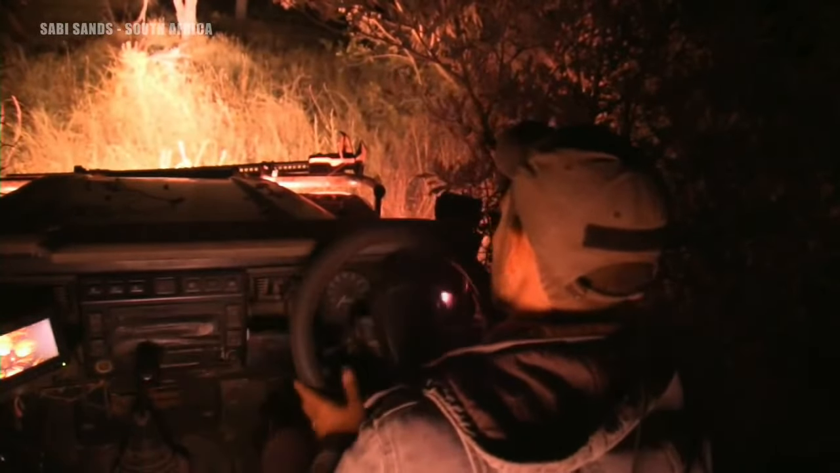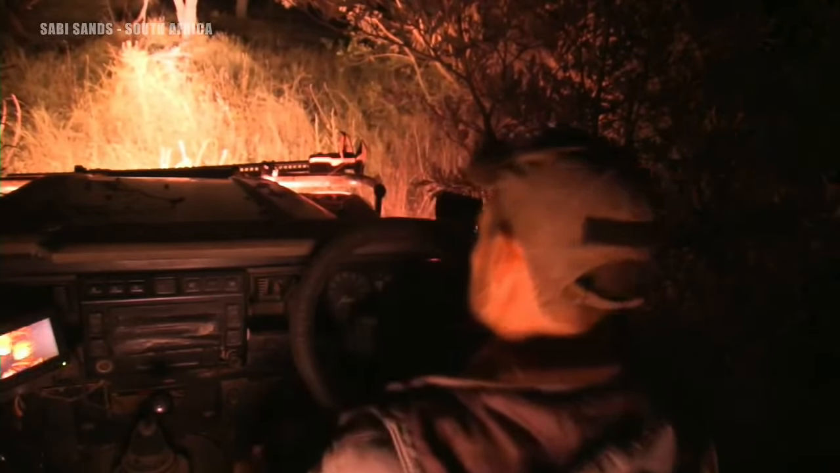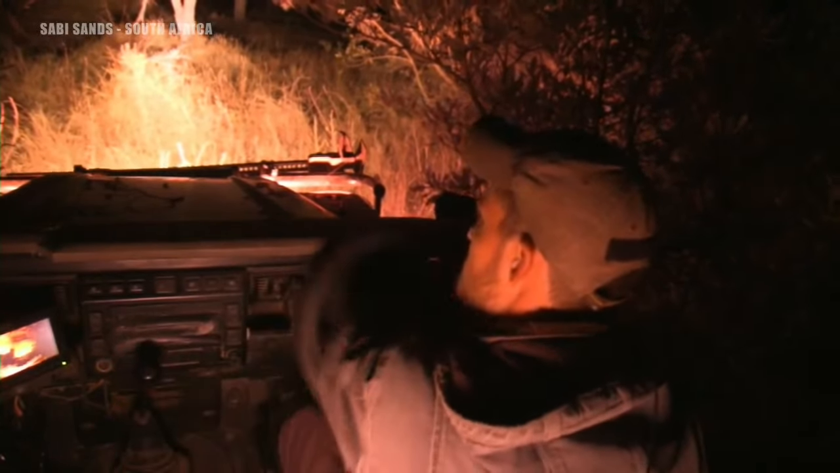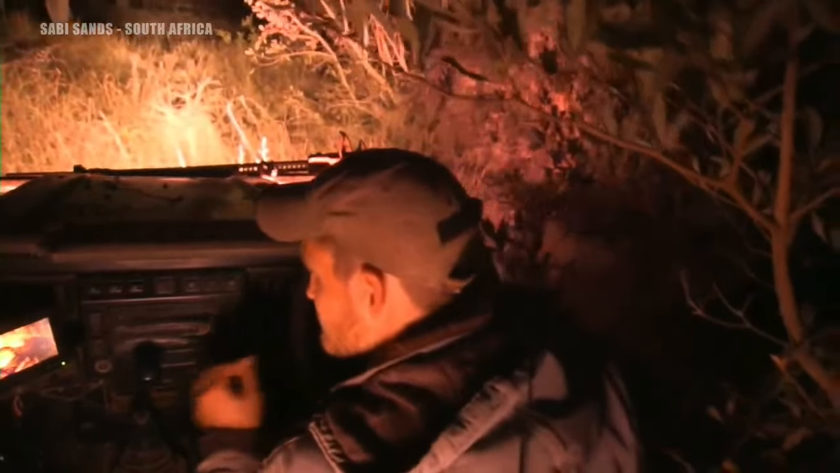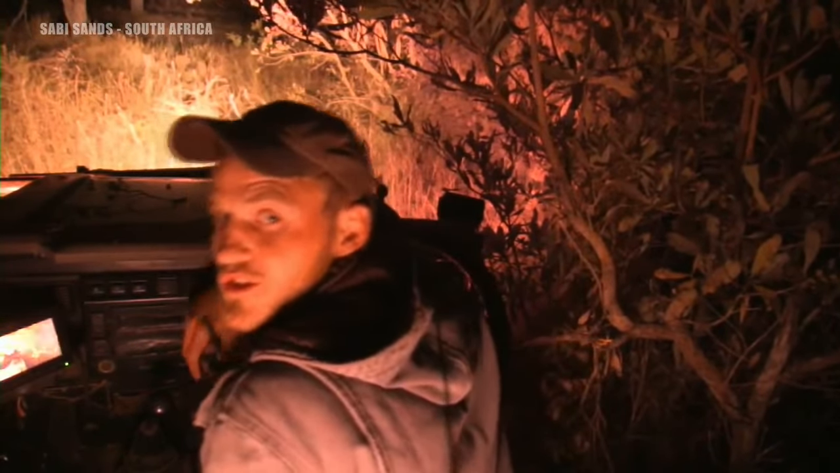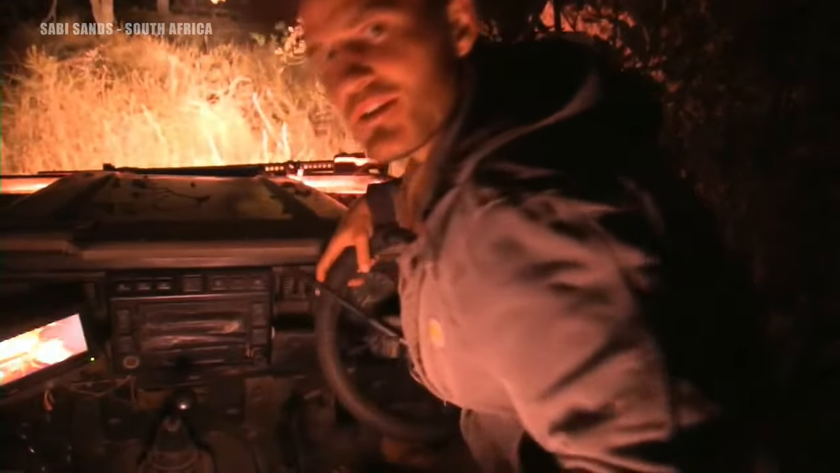I got stuck on a silver cluster leaf. Now it's very stuck. Oh well. Very obstreperous branch. I hope you're enjoying this very exciting minute of trying to get unstuck of branches.